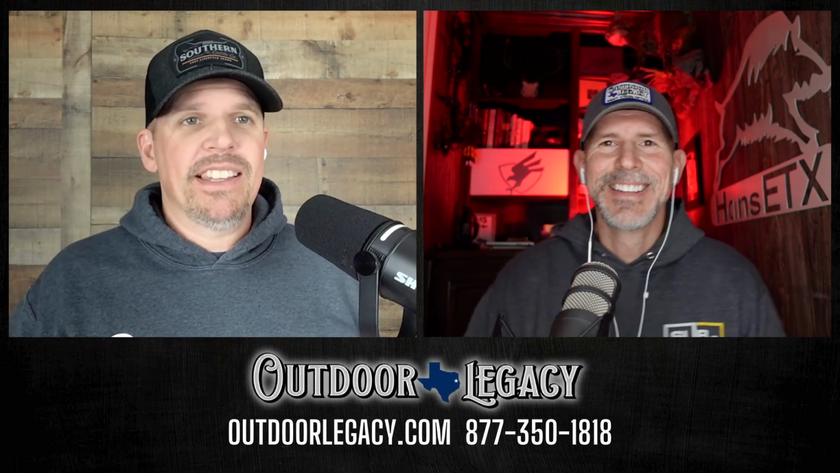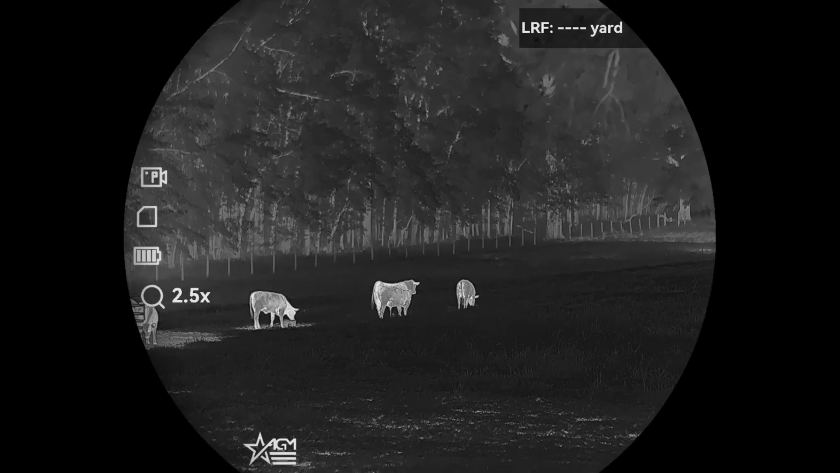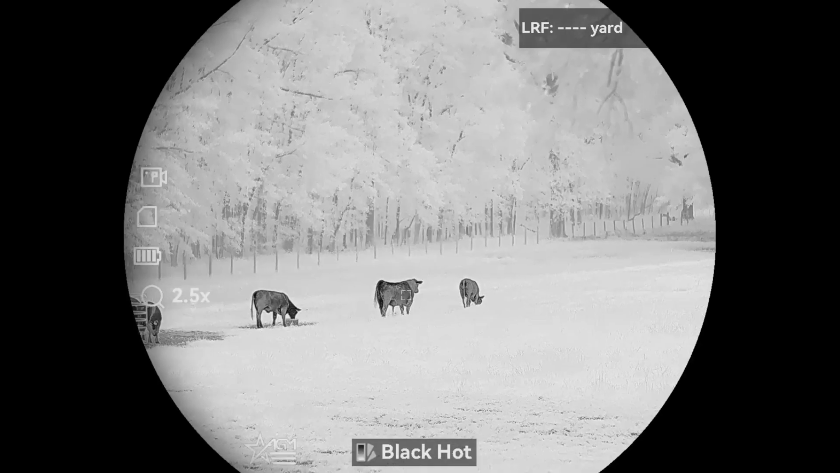Well, let's jump into this. All right, let's talk about this thing. All right, $6,999, AGM Evolver 1280 laser rangefinder. Guys, I know it may sound expensive to you, but to us, $7,000 for a 1280 with a built-in LRF is just wild to me. Again, we're coming from $18,000. So, fantastic scope. It is a 1280 by 1024 resolution, 12 micron.